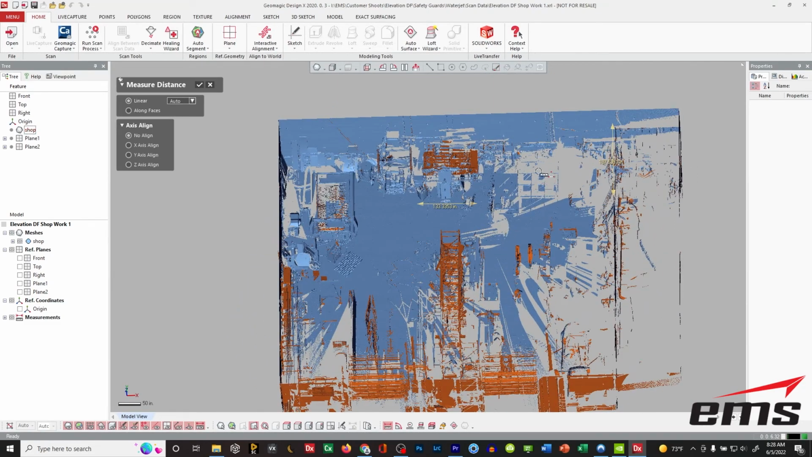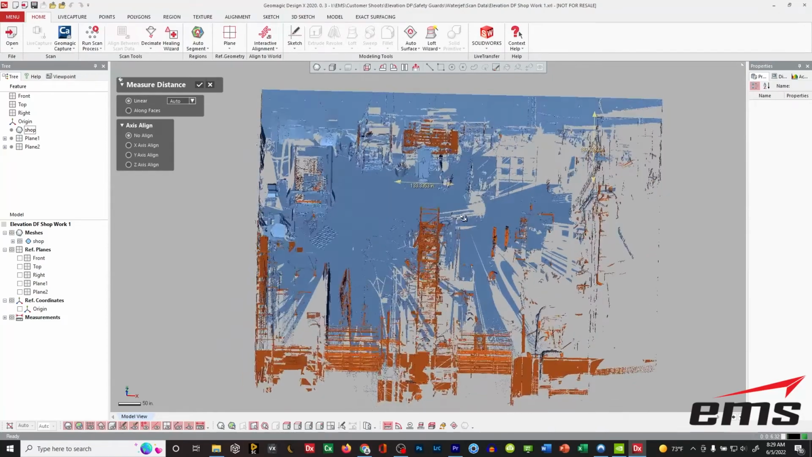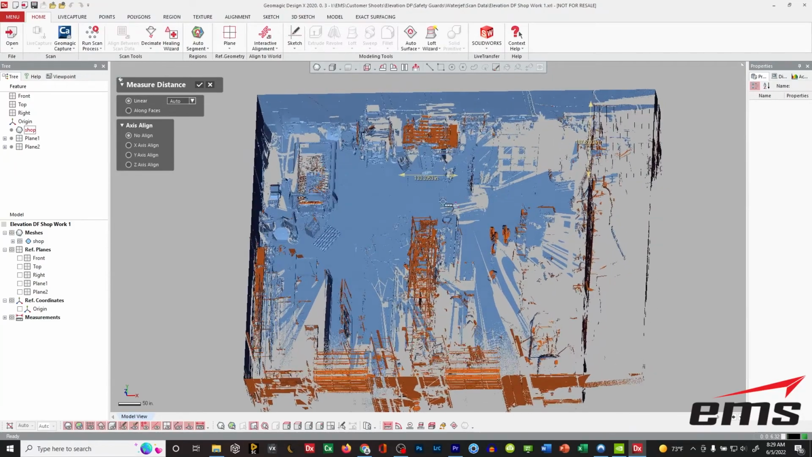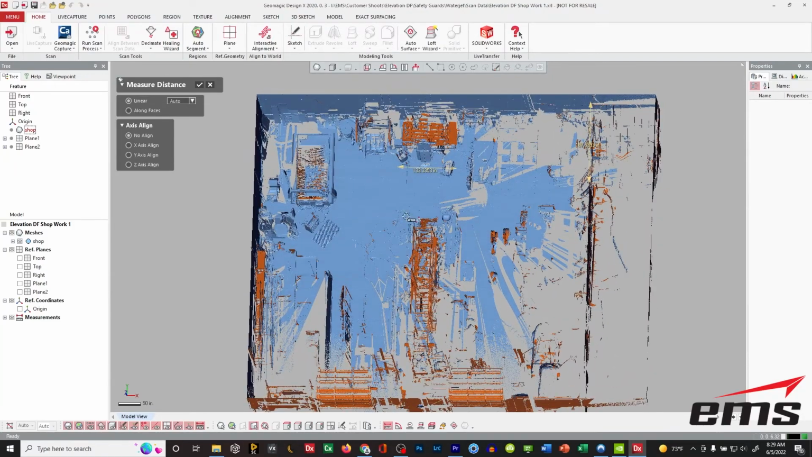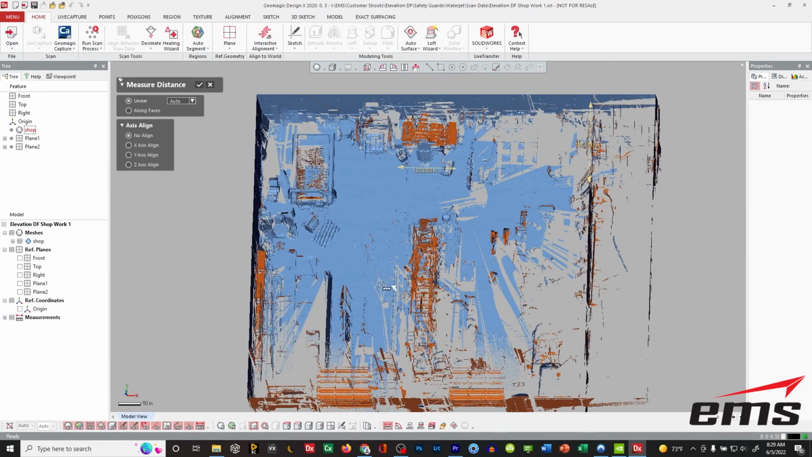Now, of course, it's all line of sight, so there were some things in the way in certain spots. But the point is you could scan an entire shop and look at this file digitally and determine where maybe other safety equipment might be needed.